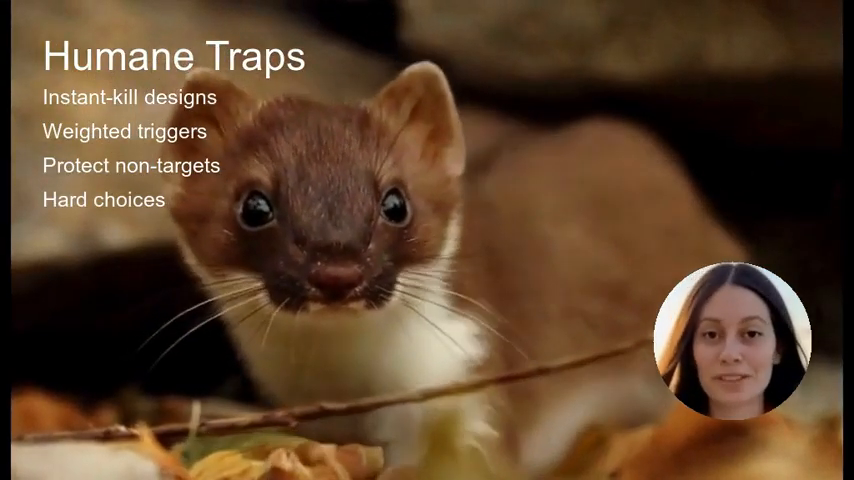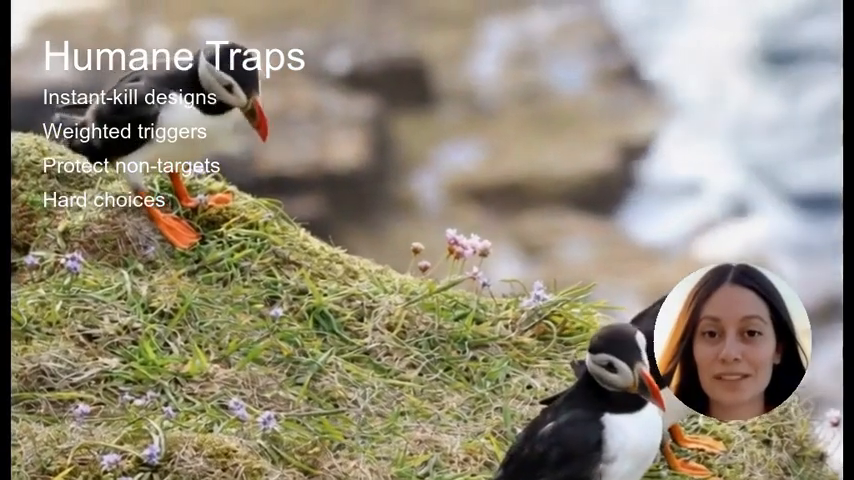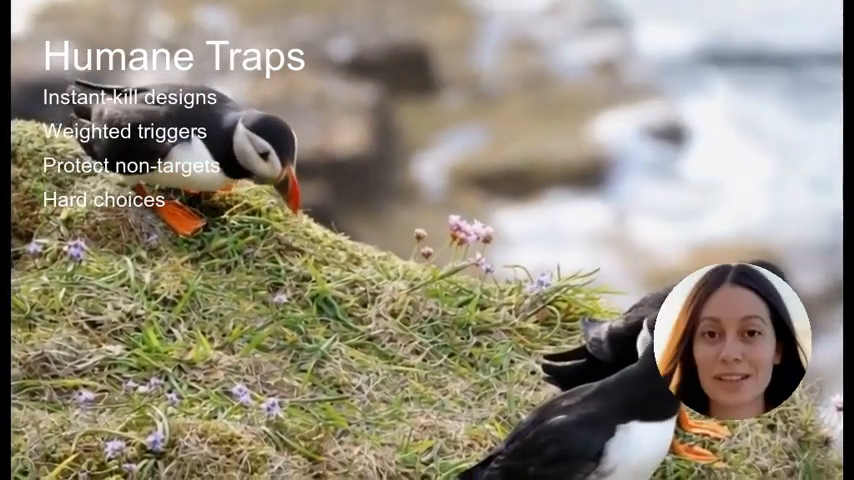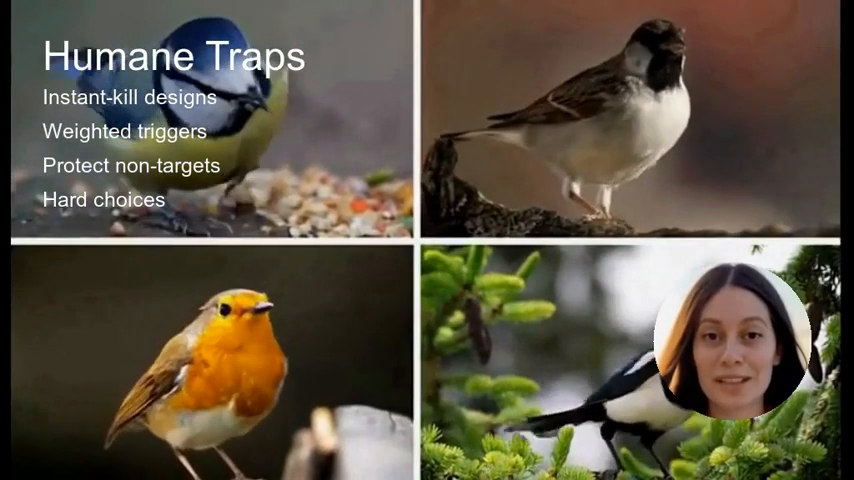No one involved enjoys killing stoats. They do it because protecting native life means making hard choices for the greater good. Think of the stoats like invasive ivy choking your garden. You pull the vine not out of spite, but to save blossoms.